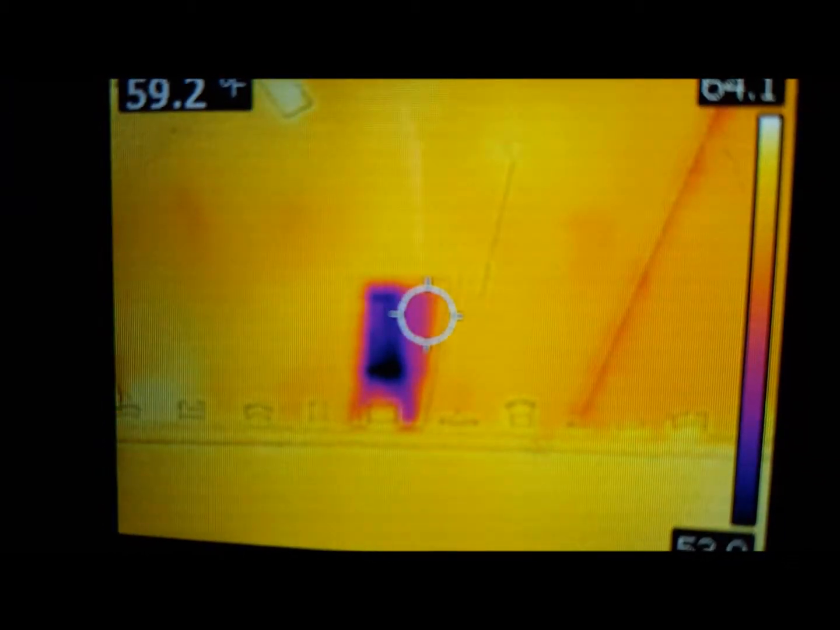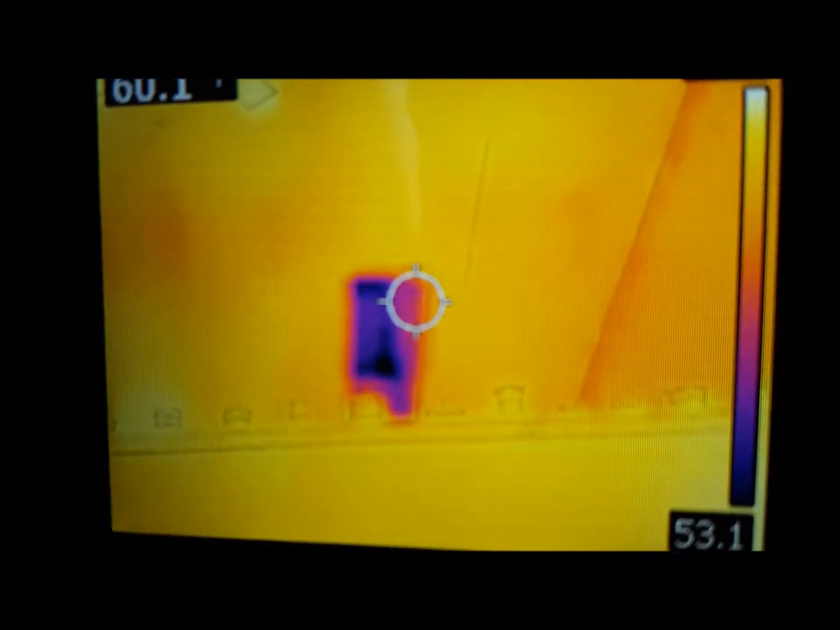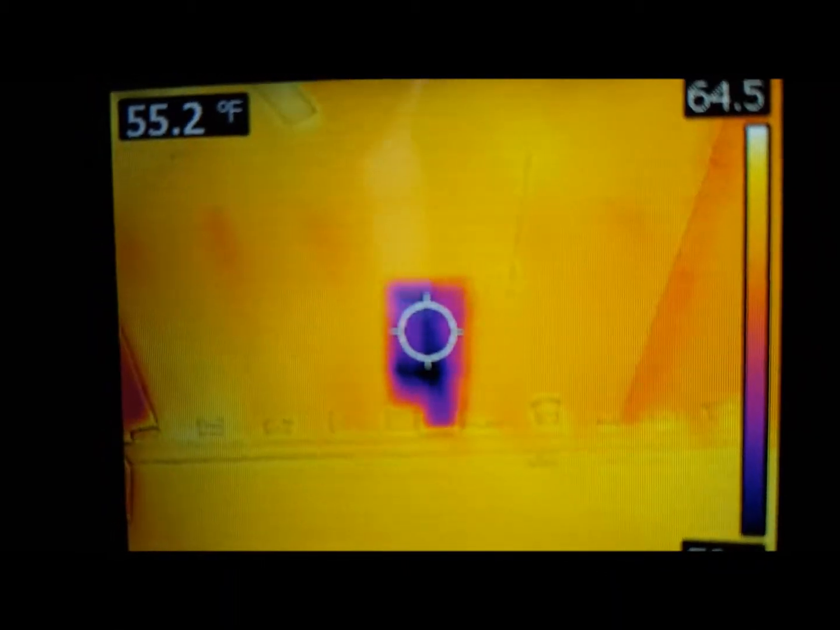There's a skylight there in my house. I would expect that to be a different temperature, just as I would the windows on the front of the house there in the dining room. We can use thermal imaging to tell us a lot of things about the home: how the insulation is, where water might be infiltrating, because that's going to reflect back as a different temperature.